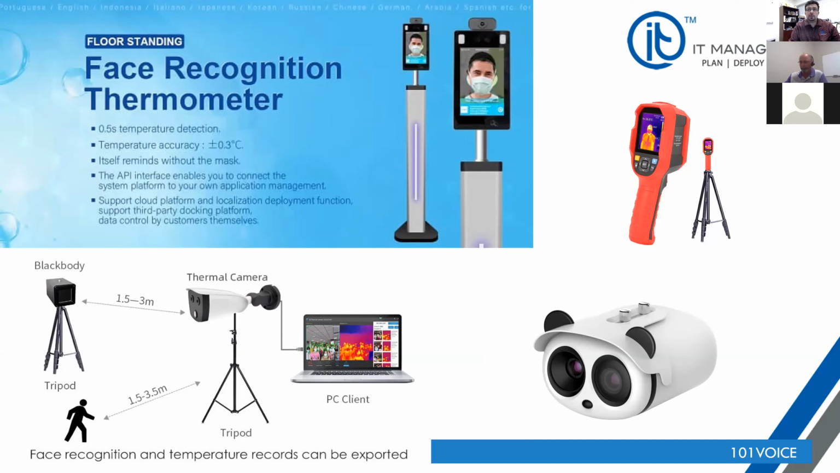The device to the right-hand side, which is red, is a handheld device. It has a battery, can operate about 4 to 5 hours continuously, and has an SD memory card for 16 gigabytes of storage, and it can be connected via USB to a computer as well. The device to the left bottom is a mid-size range high-speed camera that can also read temperature, and the one in the right corner, bottom of the screen, what we call a Panda, is very high speed and has many capabilities and qualities.